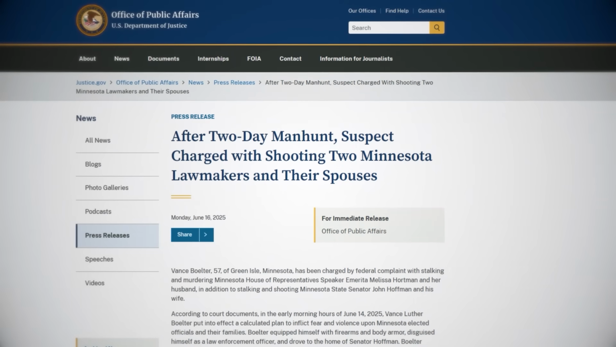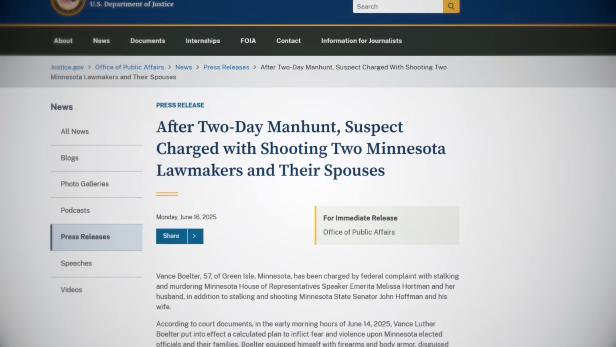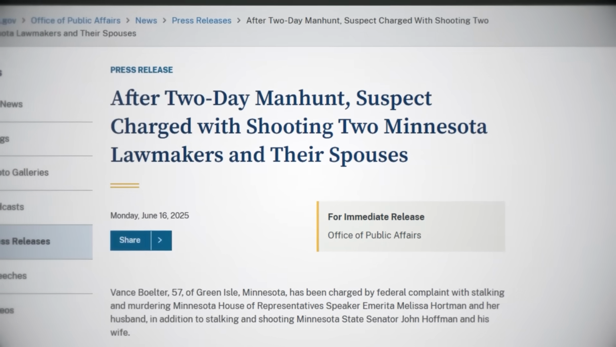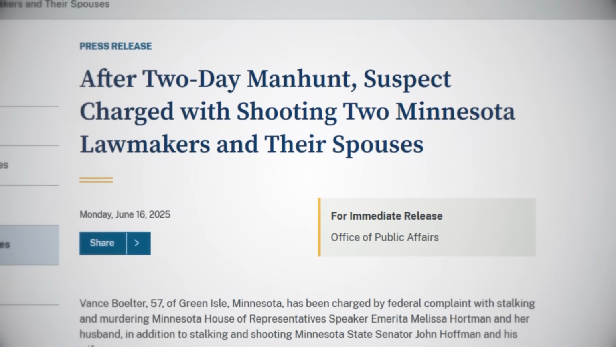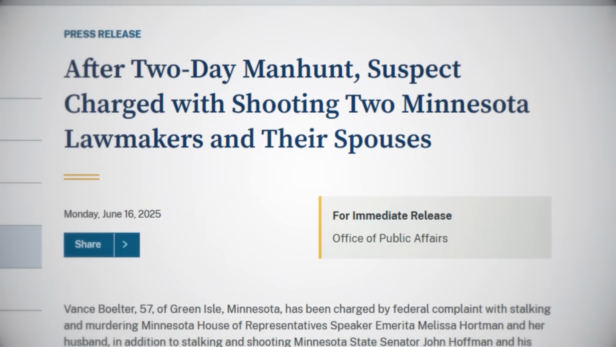His motivations would also become abundantly clear as new evidence was revealed to the public. On Monday, June 16th, 2 days after the crime had taken place, a statement addressing the arrest was released by the Department of Justice's Office of Public Affairs. It detailed how the incident had taken place step by step, and is where my summary of the crime from earlier came from. It also went on to reveal that this had been a targeted political attack, as Boelter had a lengthy list of Democratic lawmakers, with the intention obviously being to kill as many of them as possible.